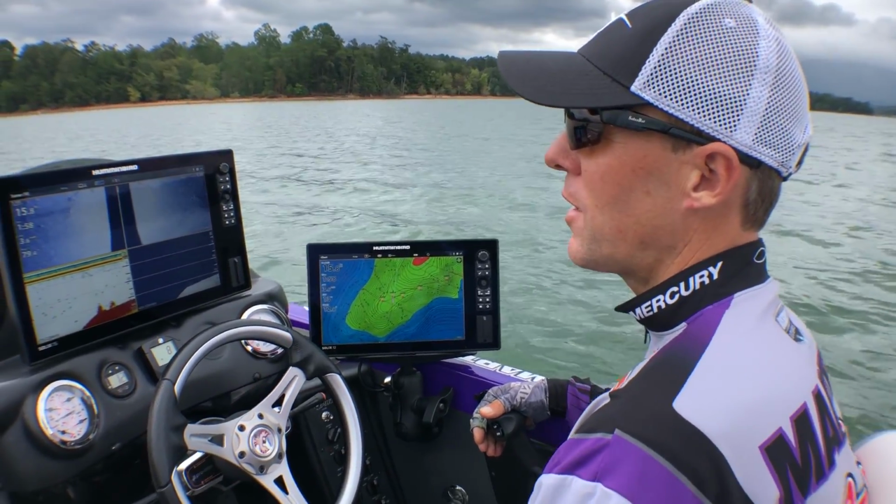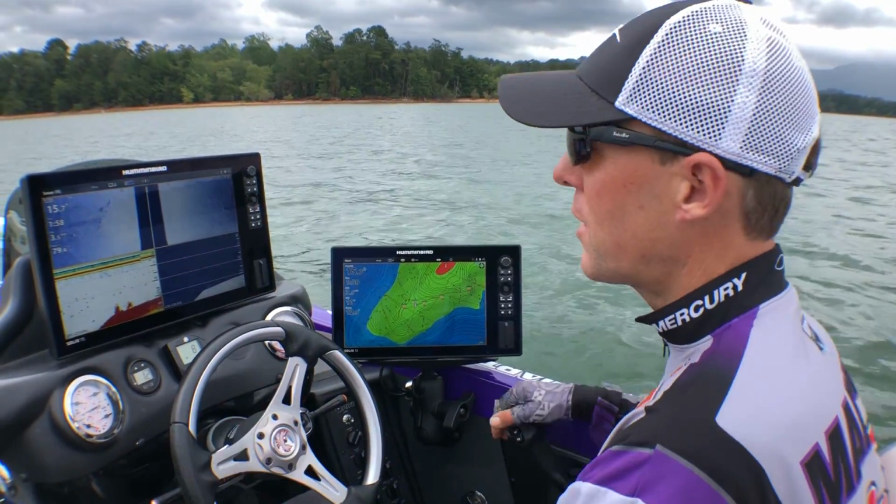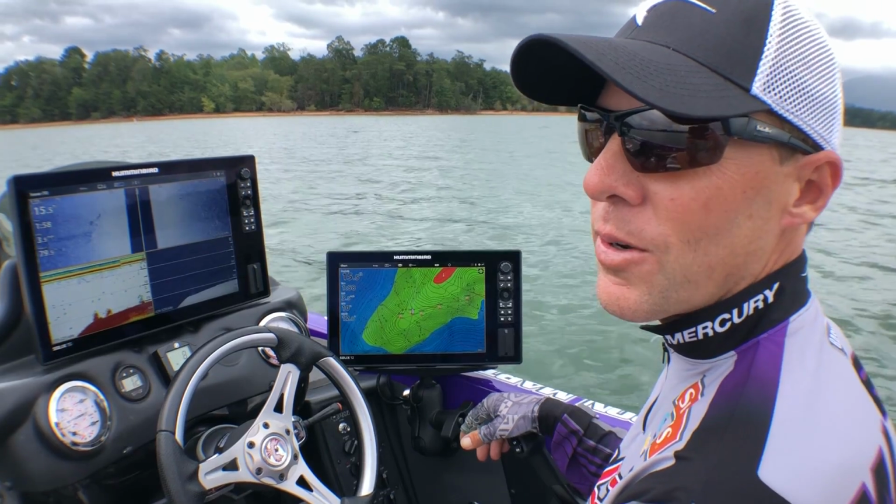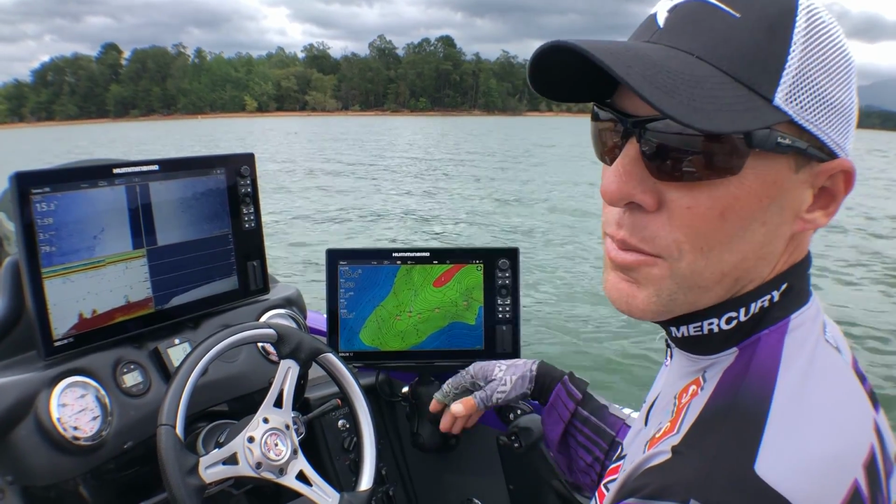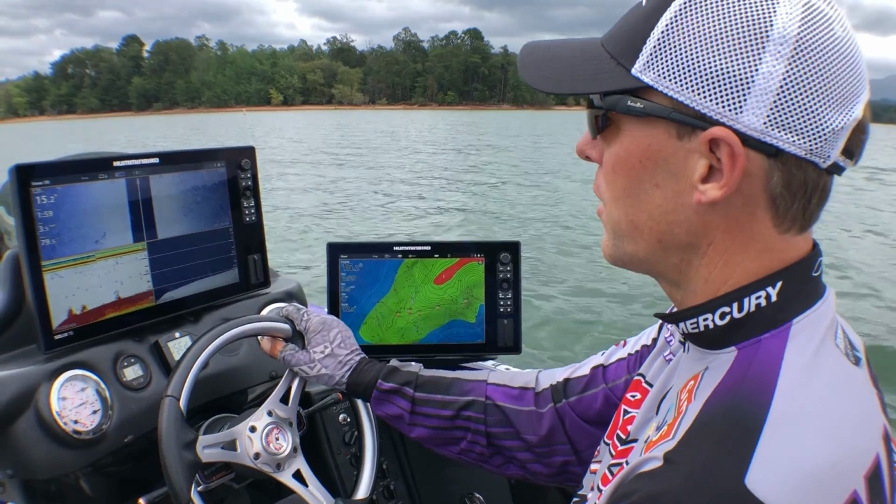Hey guys, I'm Aaron Martens here in my 2018 Phoenix. I'm running 2 SOLIX 15s this year and a 12 here for my mapping. We're at Lake Chatuge. This is where we had the AOY championship, and there was a lot of graphing going on here. I was focused on brush piles of like 20 to 30 feet, and I was just going to show you how I use them a little bit.